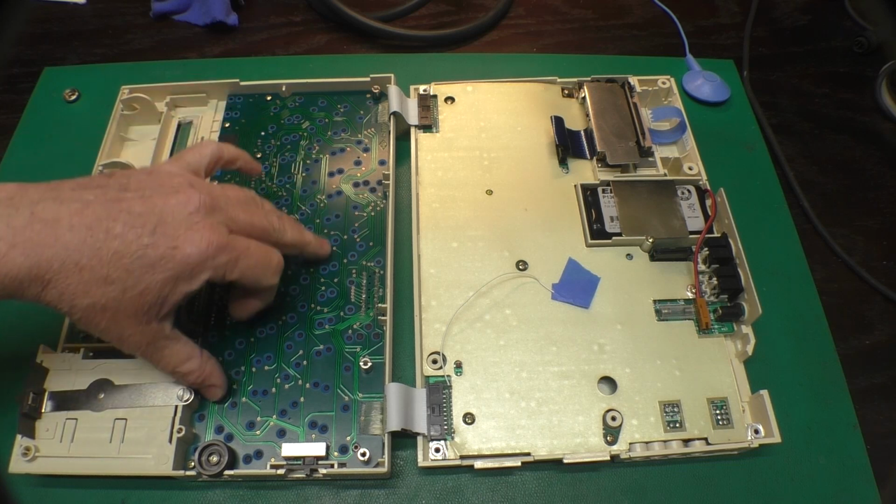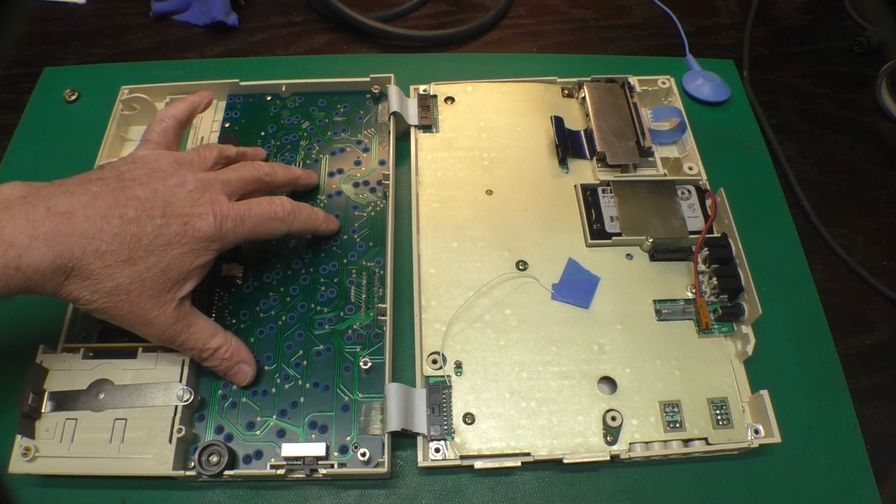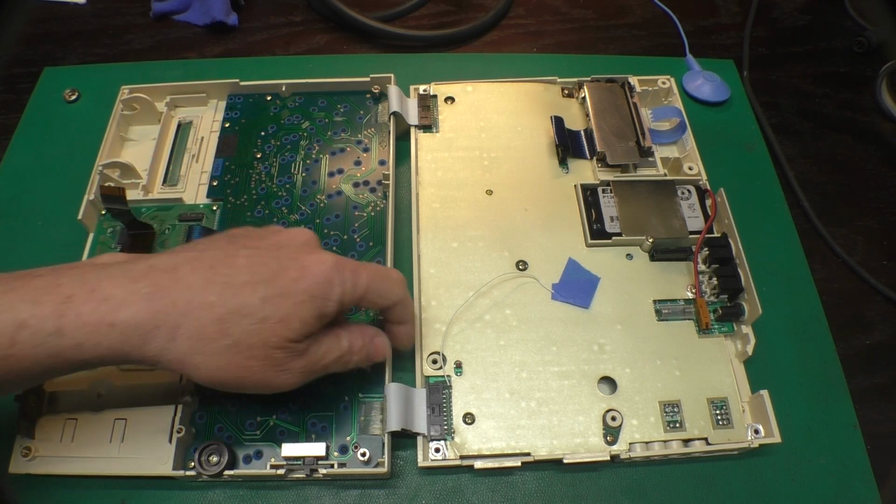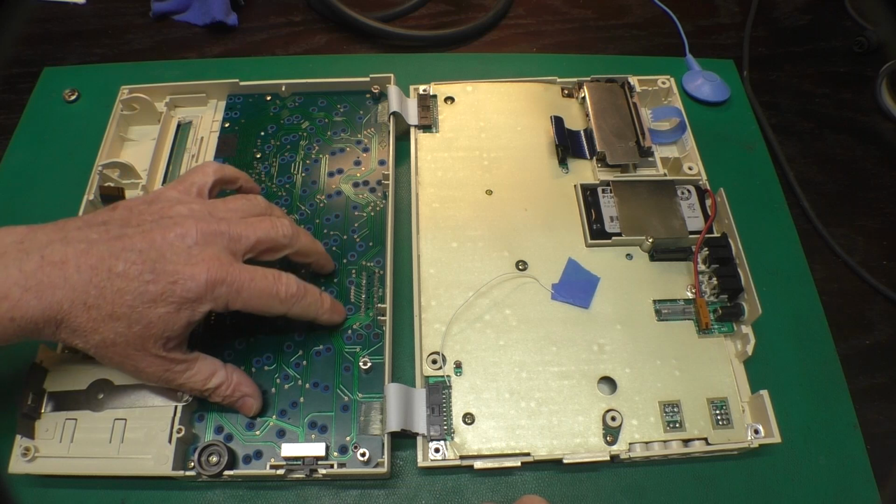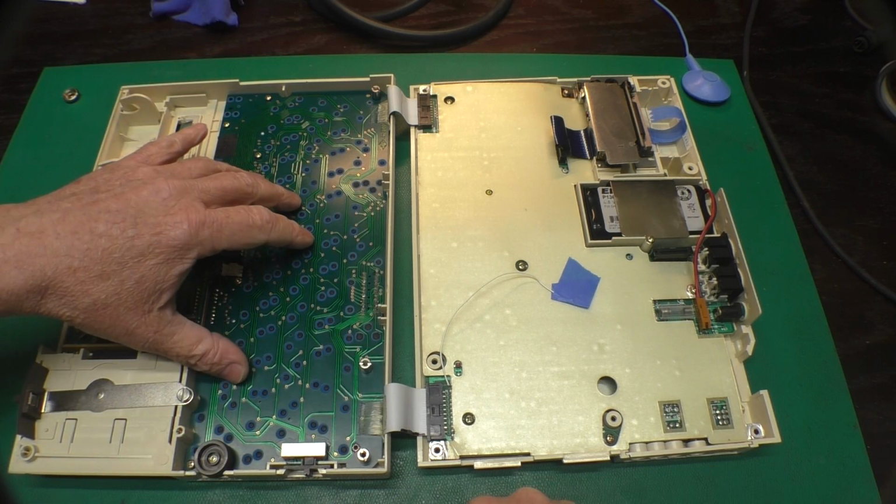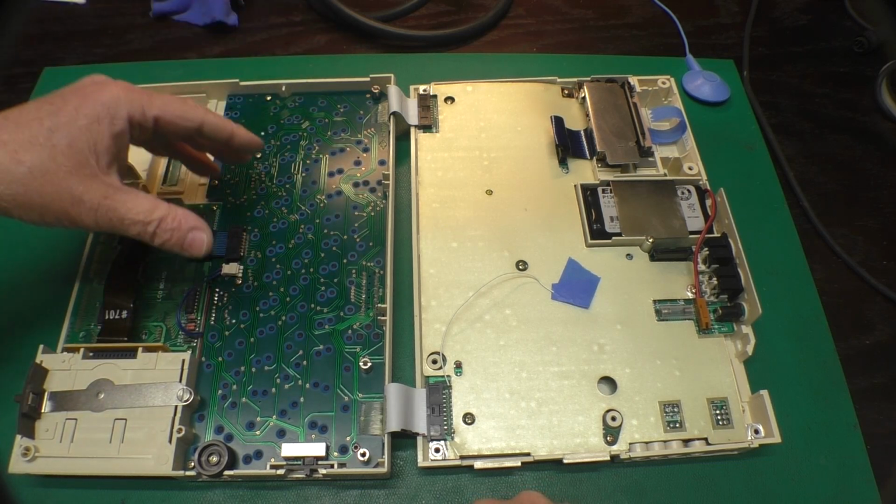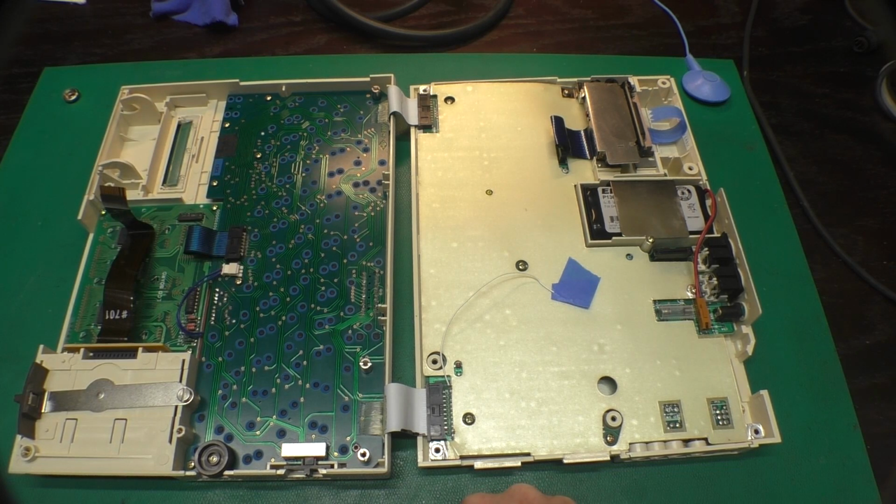There's actually 2 different types of keyboards on these HX-20s. There's this later style, which has this mylar overlay. It's a carbon printed type of thing. They are not very repair friendly. There's an earlier style which uses Cherry key switches. They're not MX switches. They're a different lower profile type that, if you can find the key switches, you could repair those no problem. But this style is kind of a pain.